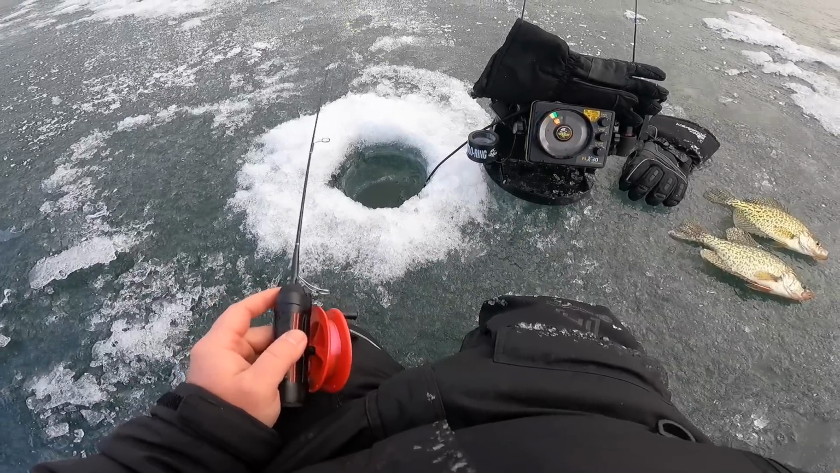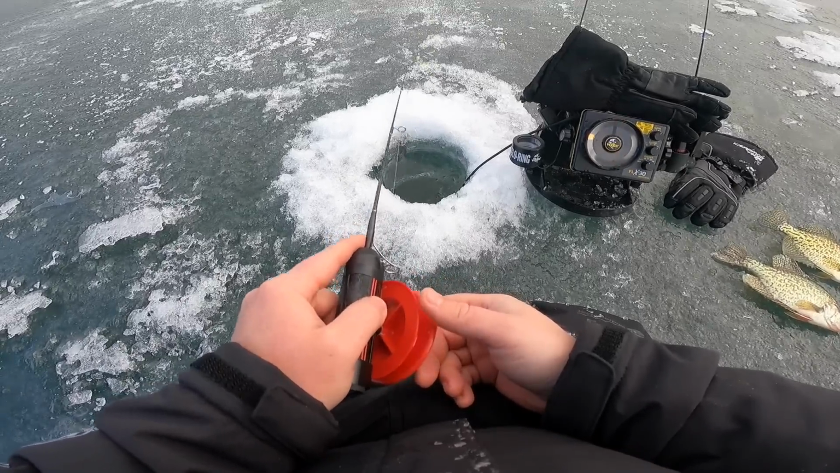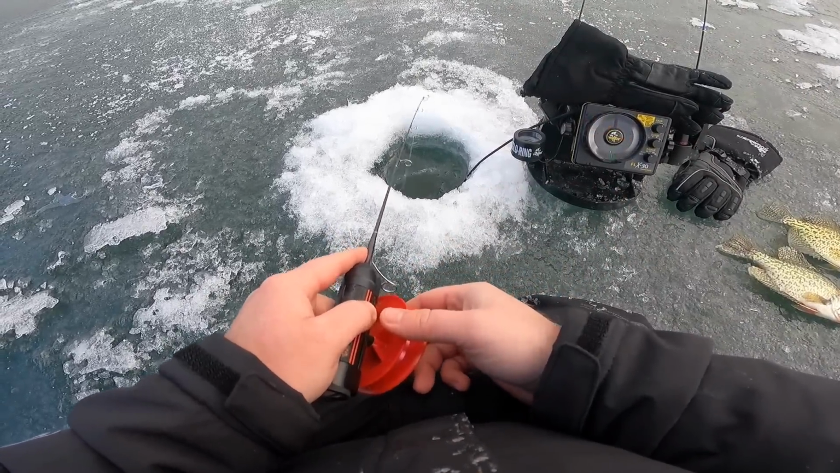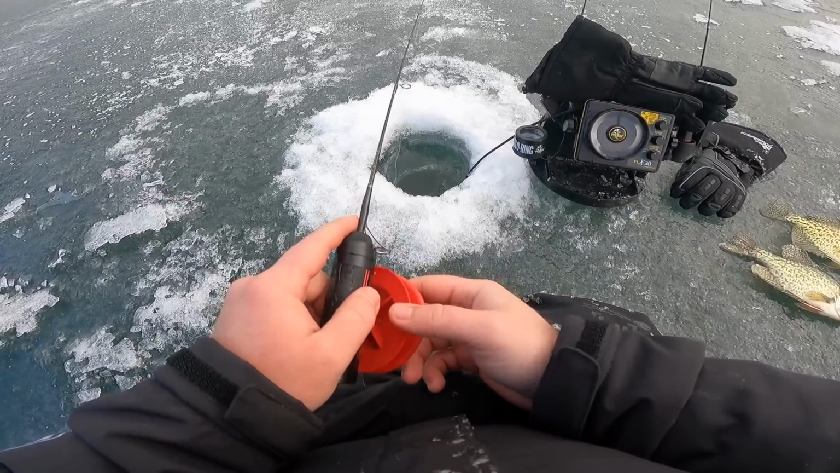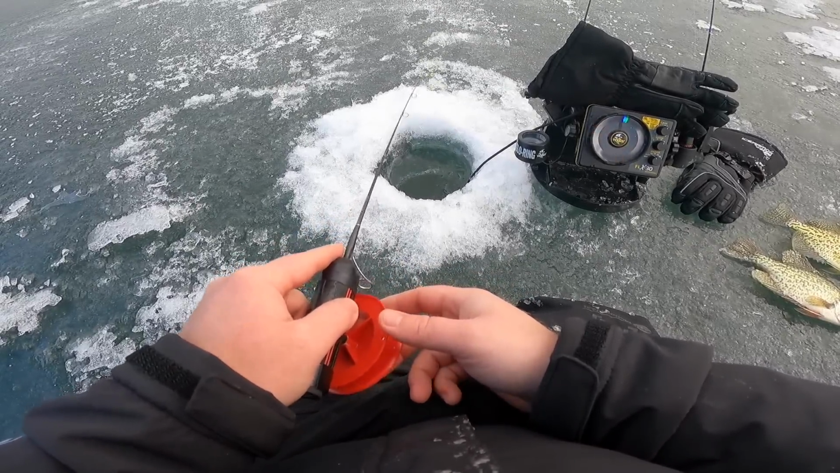Alright, let's see if we can get another one here. Seeing them 3-4 feet off bottom. Jigging it fairly aggressively till he showed up, and then just kind of chilled out and came up and popped it. So just trying to call him in with some bigger jigging strokes, and then once they show up on the screen, just tighten it up a little bit.